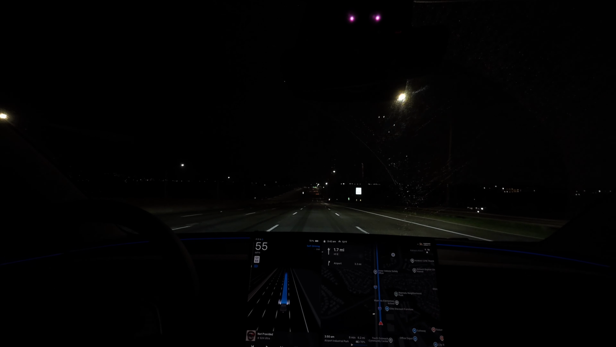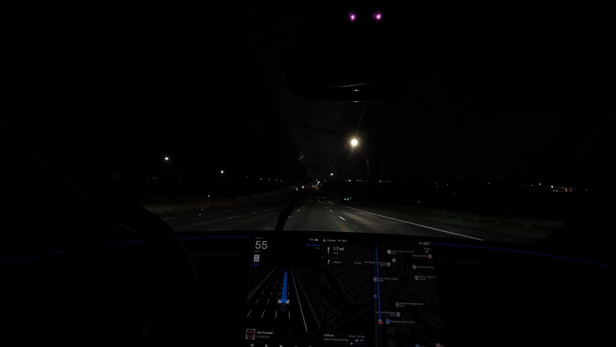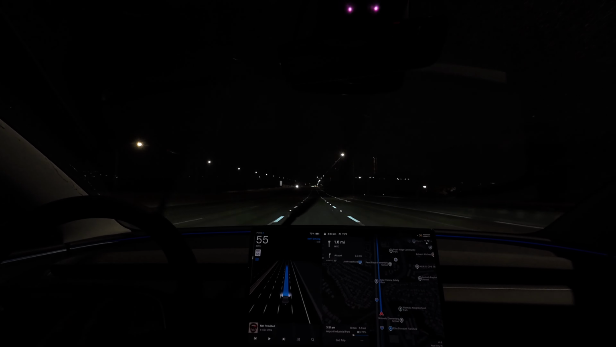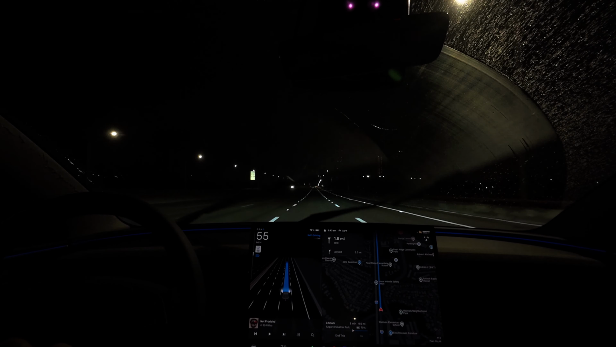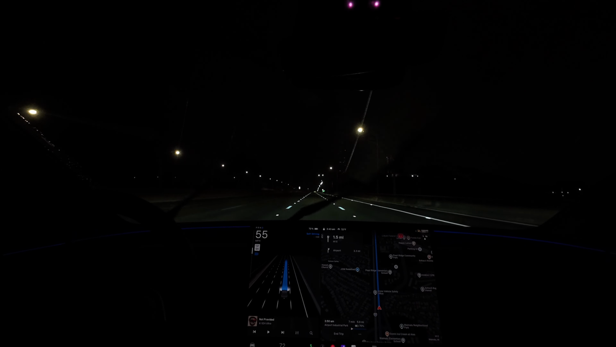Perfect. It drove around a construction area, recalculated where to go, and then it took us to the service center, and from there I drove back.